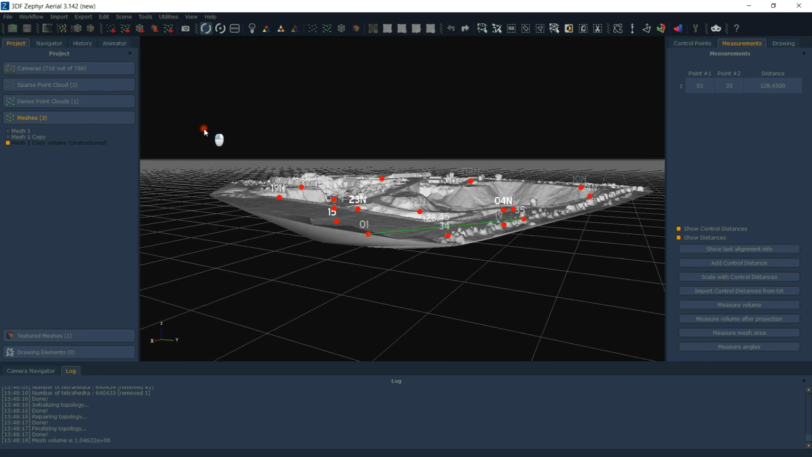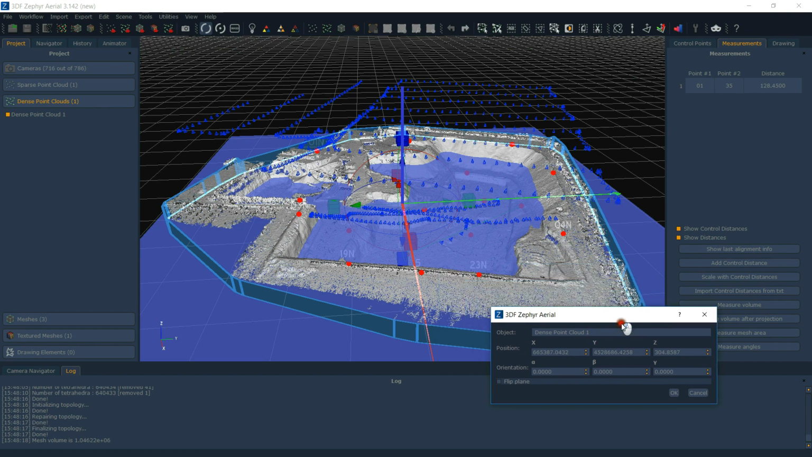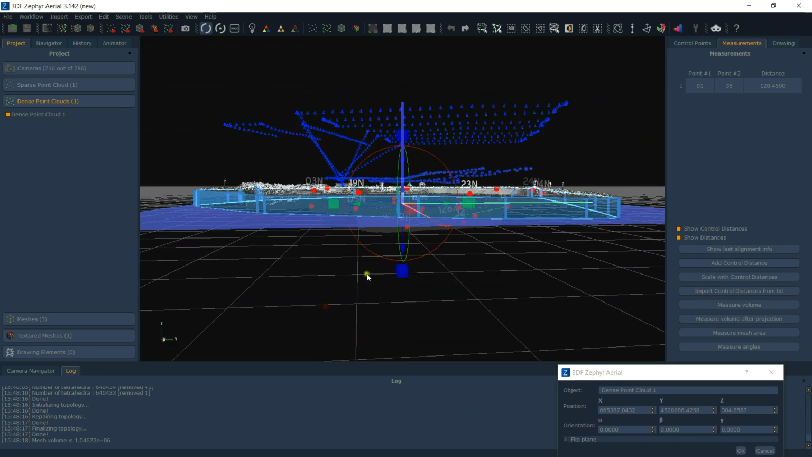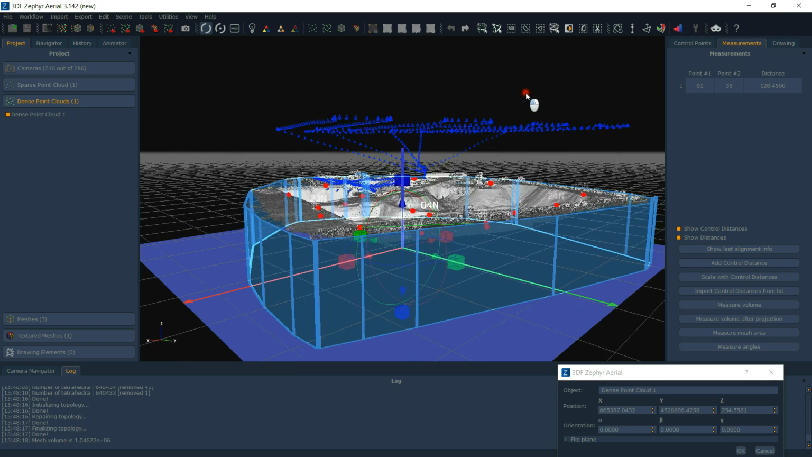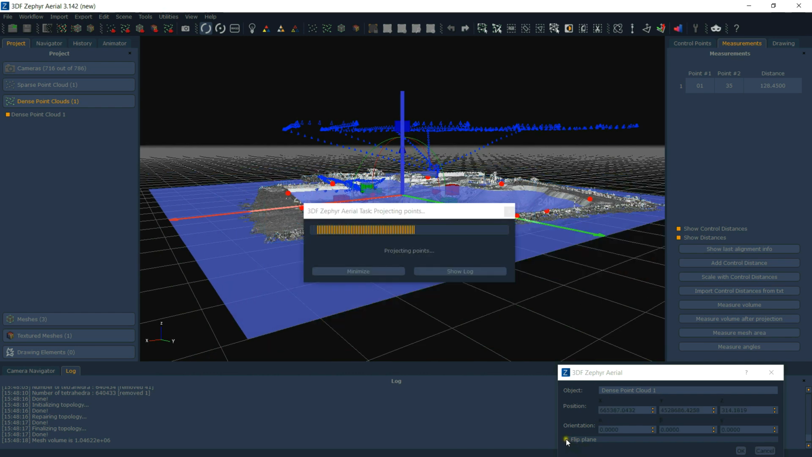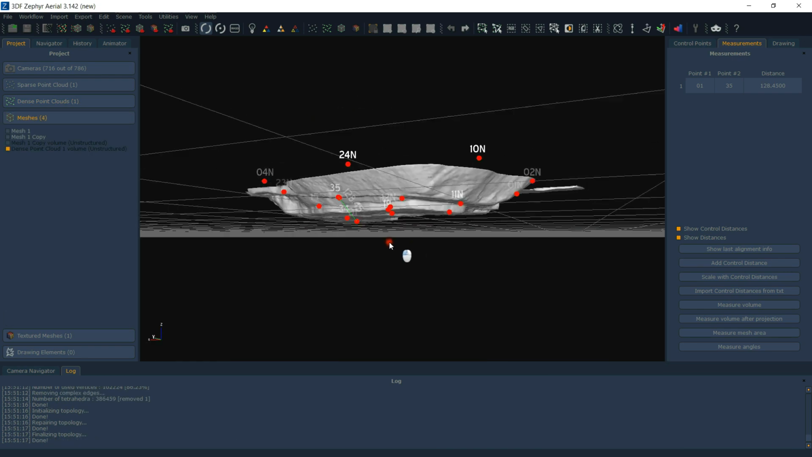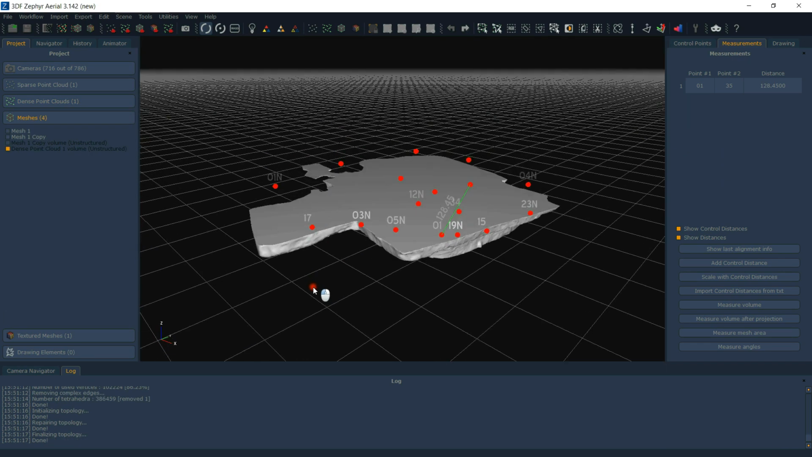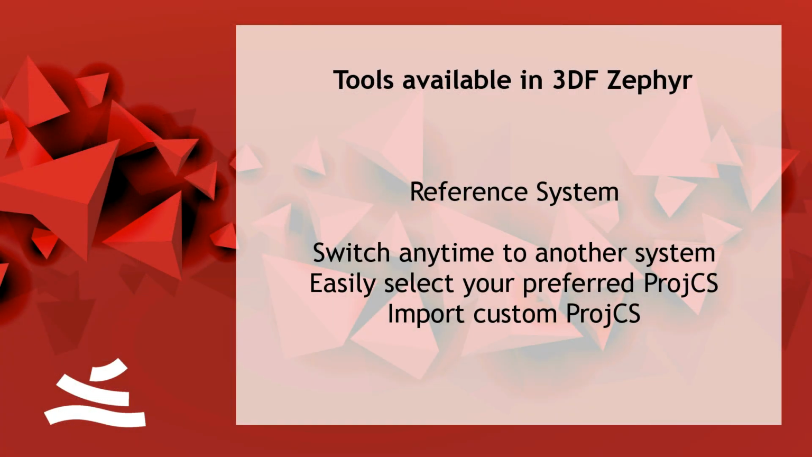For example, if you have to understand how much of this quarry was excavated, you simply project a plane over your subject. You can fit the plane so you can get depth or the other parts of the volume. As you can see, this shows what has been excavated. Very useful tools for those who work with Zephyr.